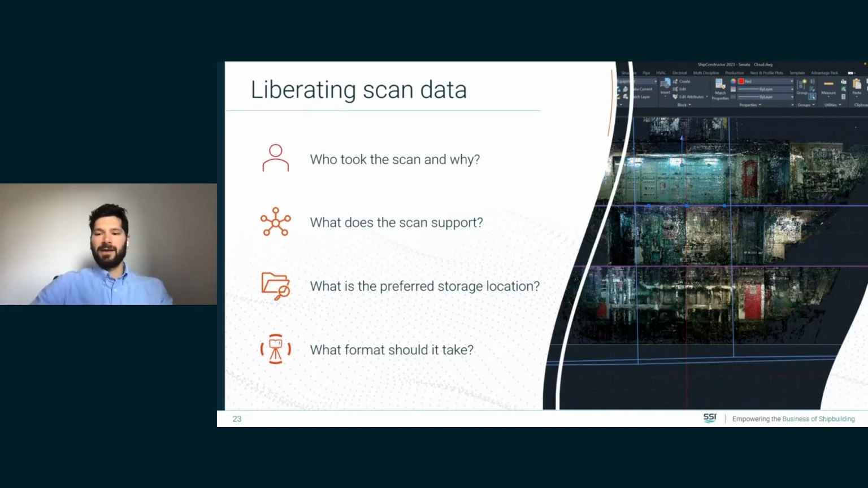So our opinion is that having a PLM system can act as the intermediary and answer those key questions for the organization. And by liberating the scan data, you might see opportunities within the shipyard that weren't considered as a use case for 3D scanning before, and truly extend the benefit of integrating it within the whole organization.